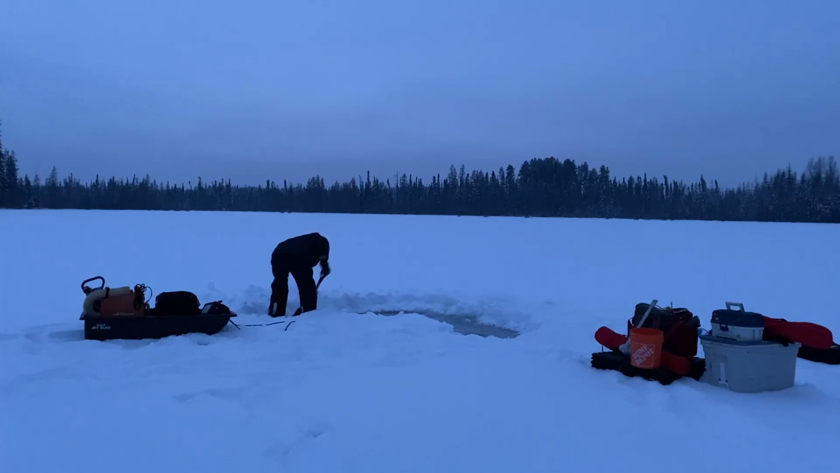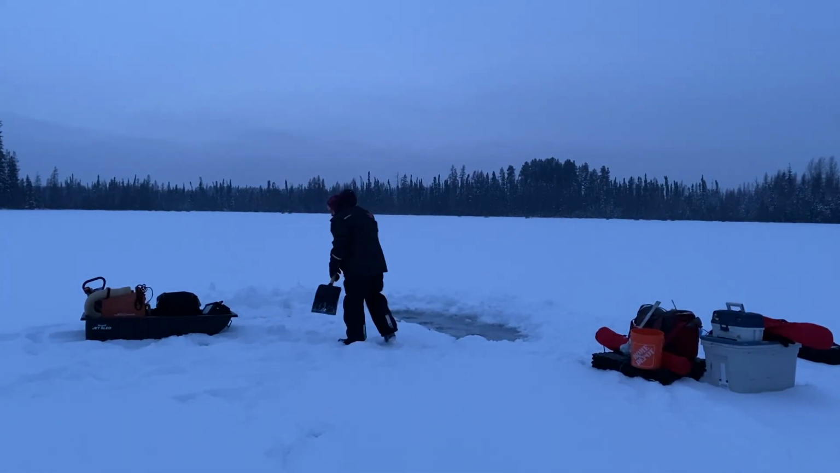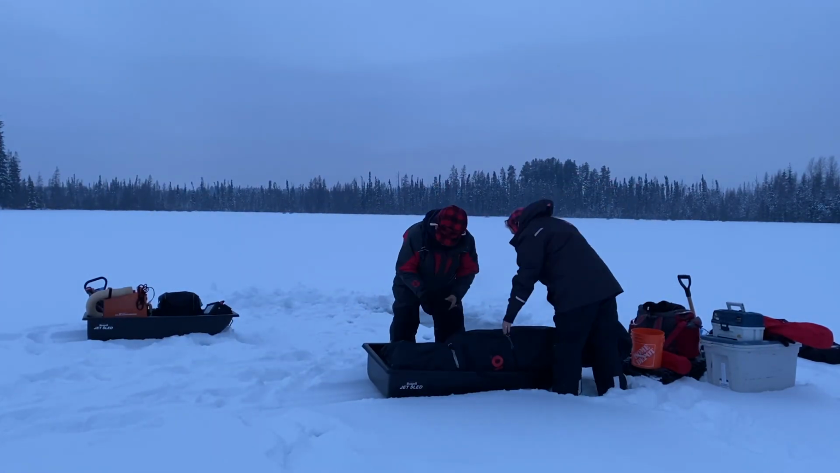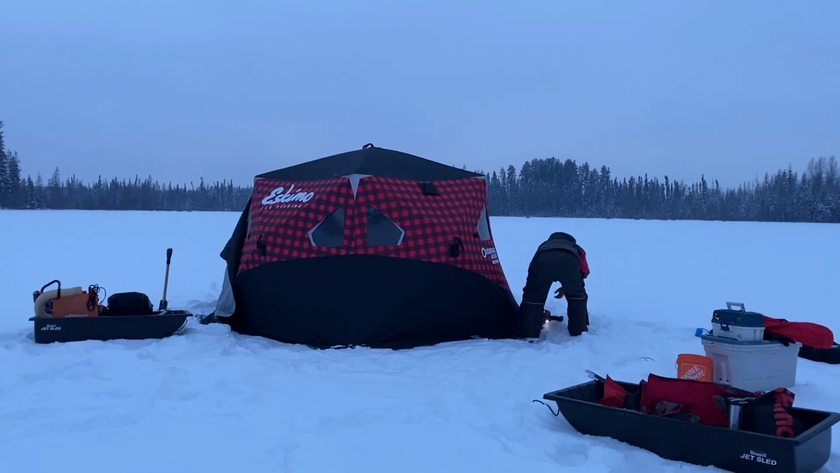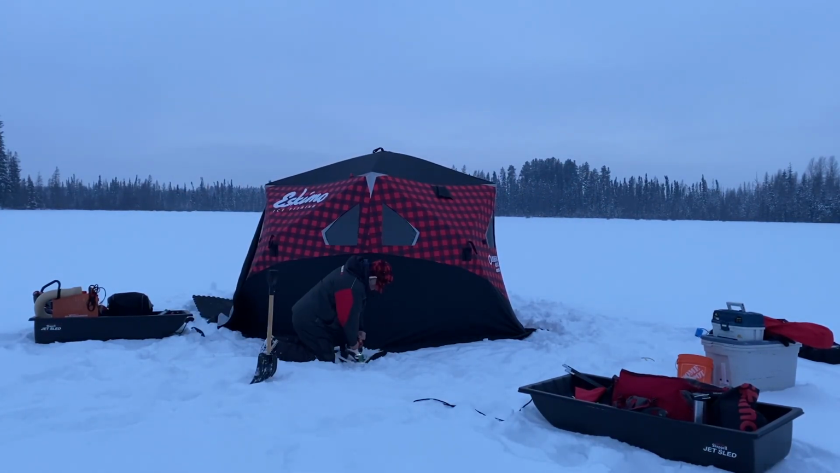Okay, we're doing the tent setup. We like to shovel a bit of snow. However, there was a bit of slush there, so Vicky covered a portion of it with snow. And then, of course, I went to get the tent. We set it up along with the diesel heater. I must say, the diesel heater made things comfortable, kept our black pads dry, and